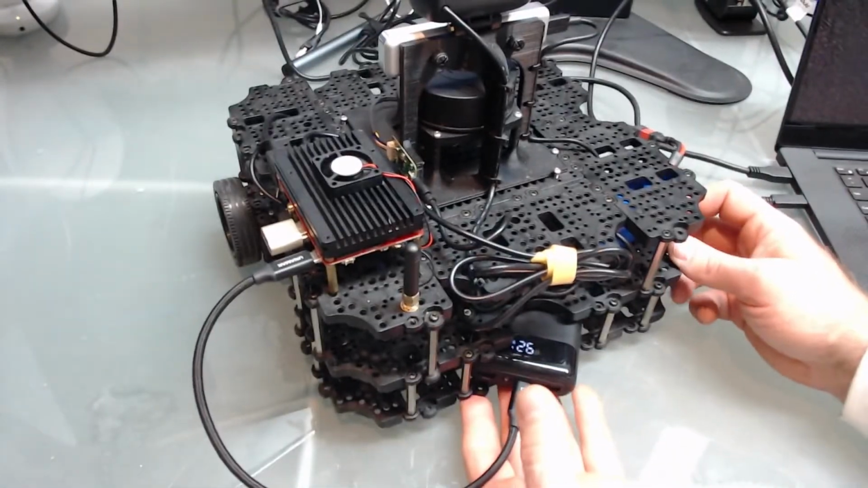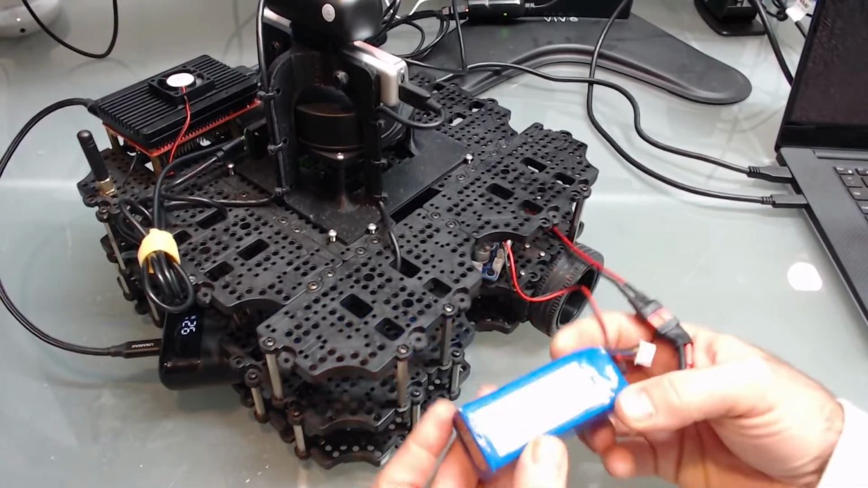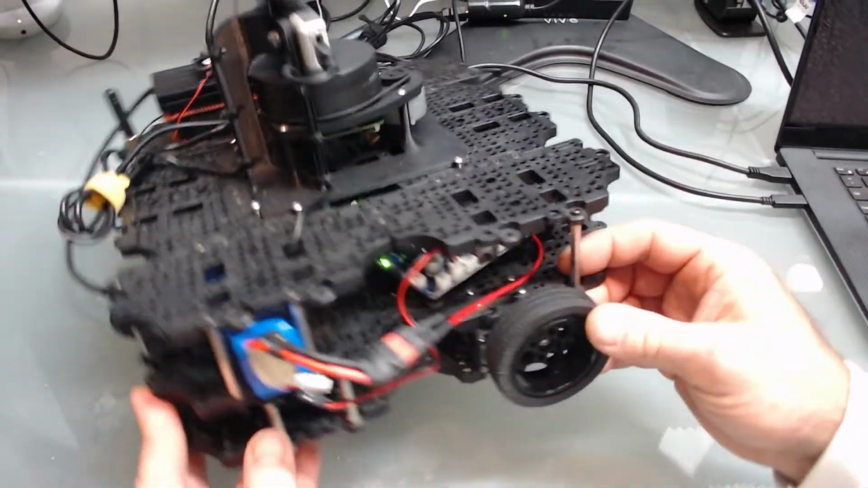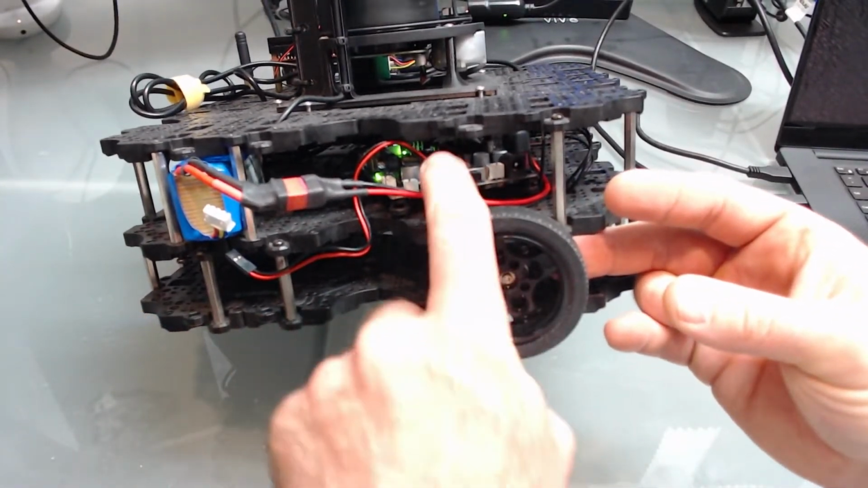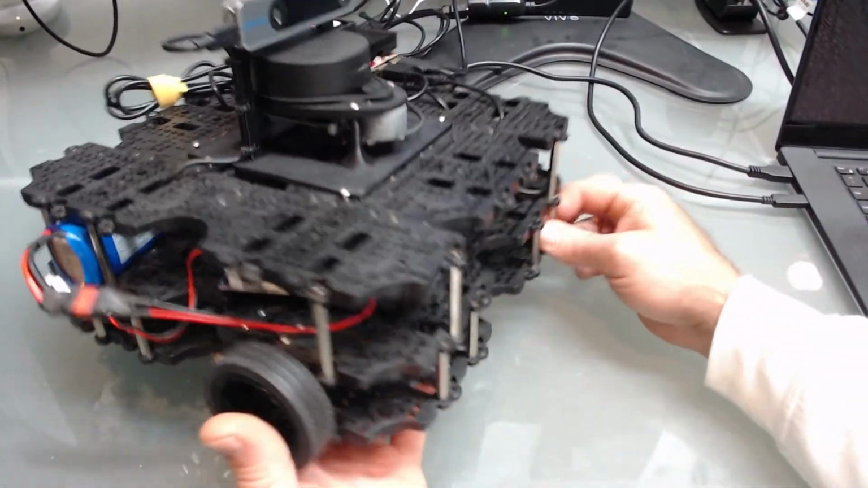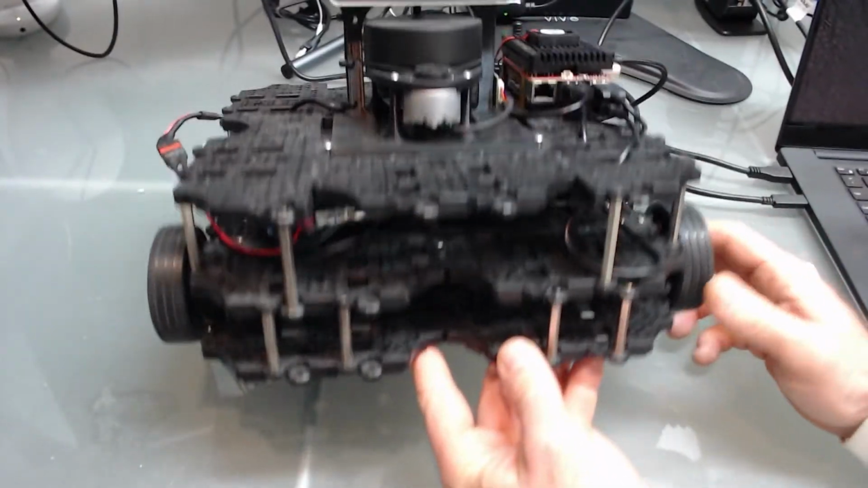And then for the actual movement, for the robot to move, we just have an 11 volt LiPo 3 cell plugged in there. Got a Robotis board, I can't remember what microcontroller that is, and then it's connected to these Robotis Dynamixel servos.